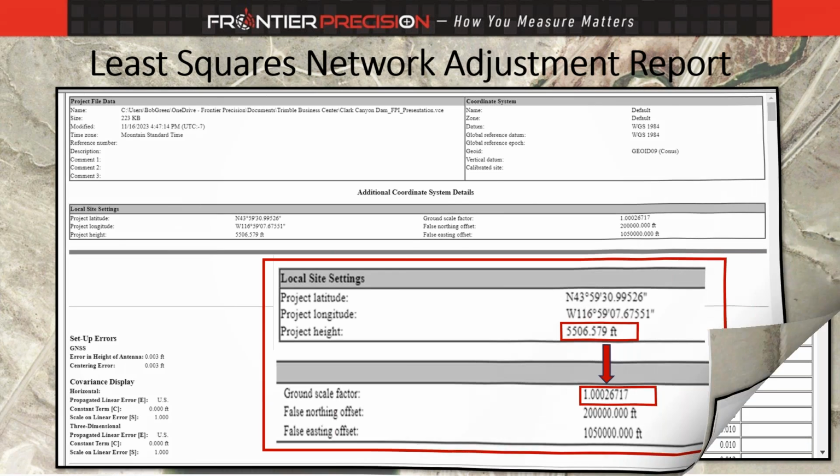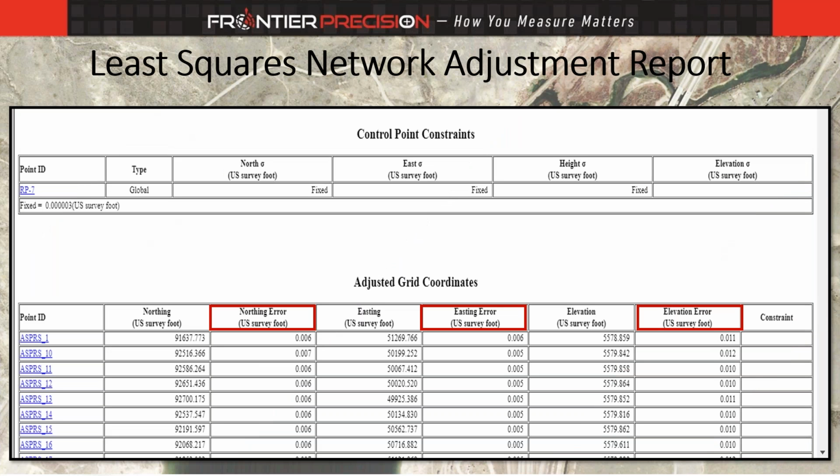Next slide, please. Also, it gave all my pertinent parameters for this local site that we're working on, in the background tied to state plane, but truncated and localized for that work area. Also in my network adjustment, we're looking at error components, and these will come into play in our ASPRS reporting.